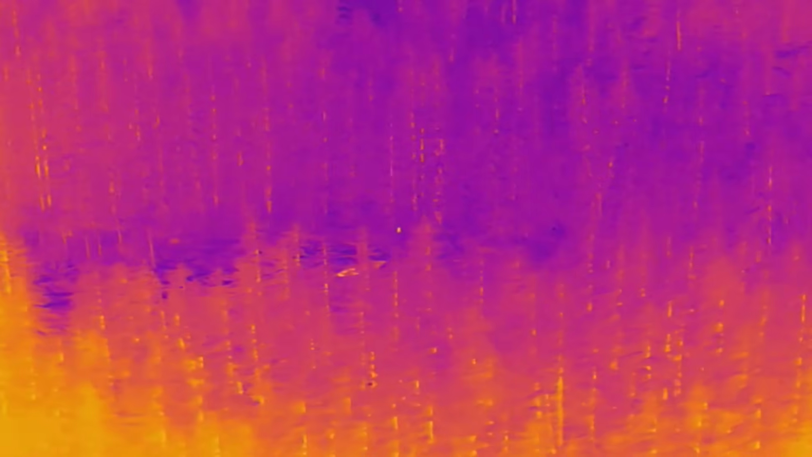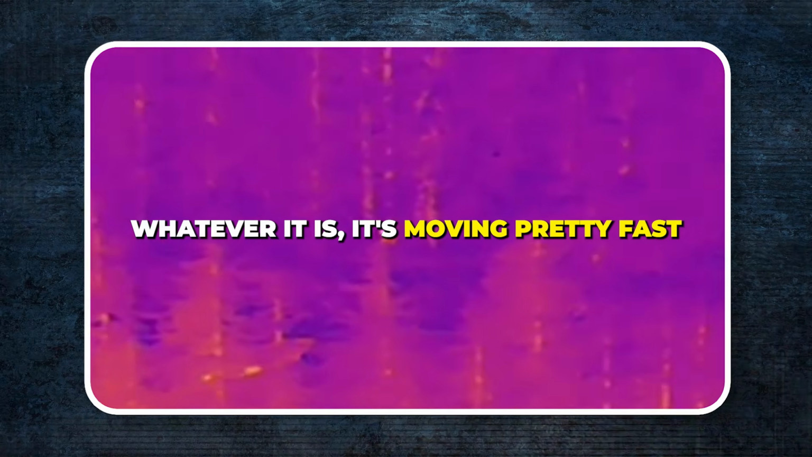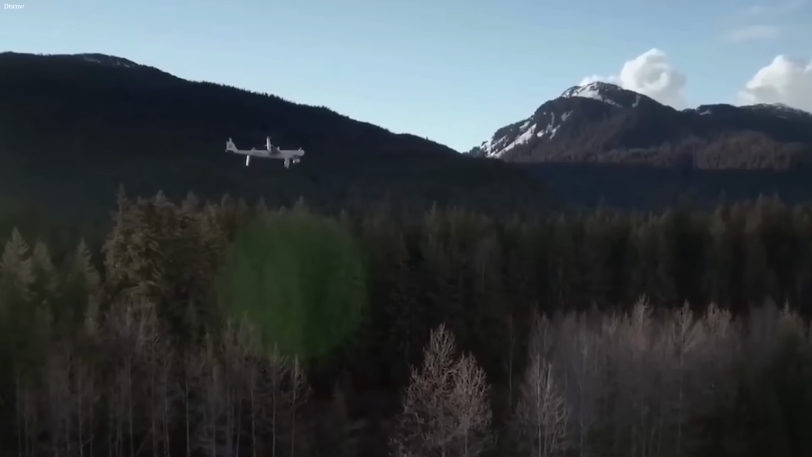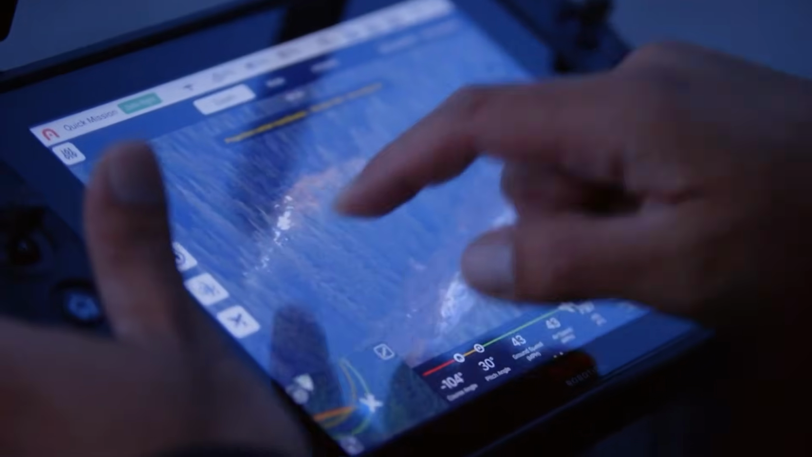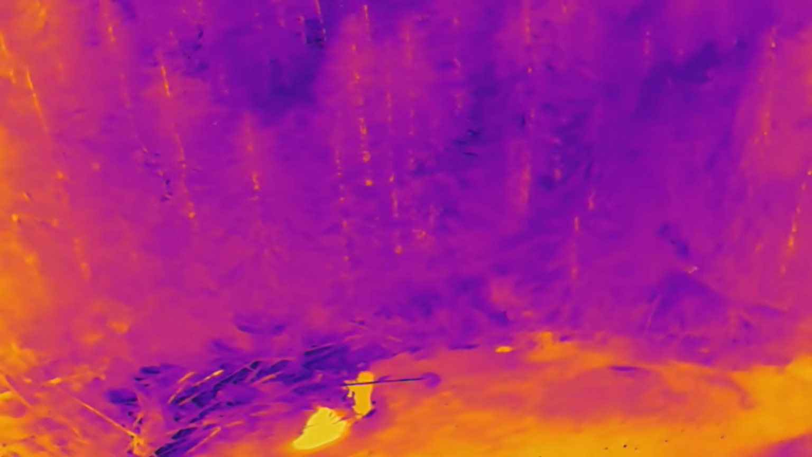The drones, equipped with powerful cameras and thermal imaging, gave the team a huge advantage. Flying above the forest, they could see things that weren't visible from the ground. Oh, wow. Whatever it is, it's moving pretty fast. Yep, absolutely. From up high, getting a bird's-eye view was essential for mapping the area, keeping an eye on activities, and checking out places that were too dangerous or hard to reach on foot.